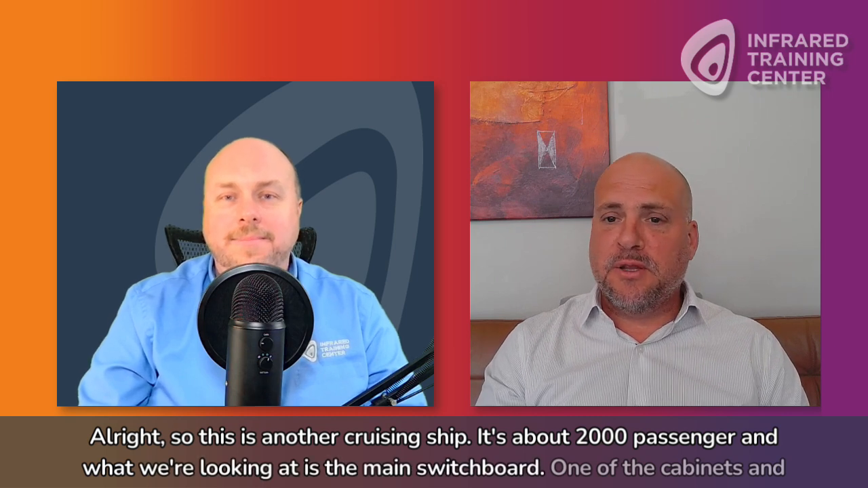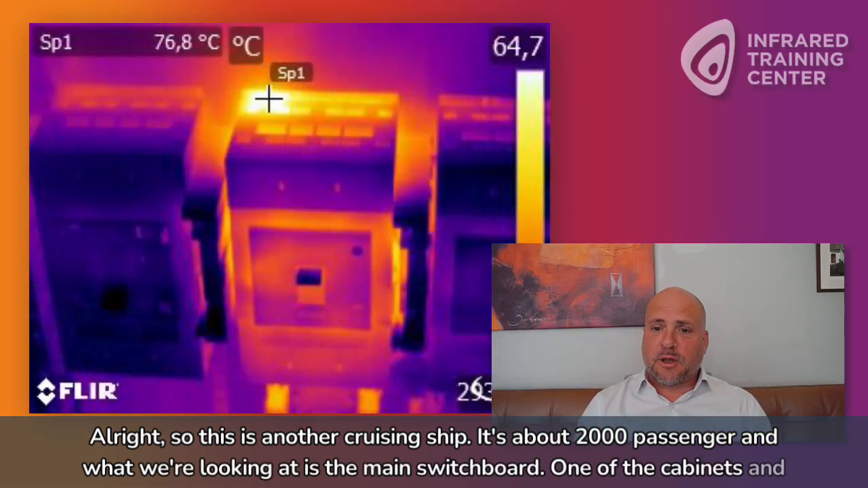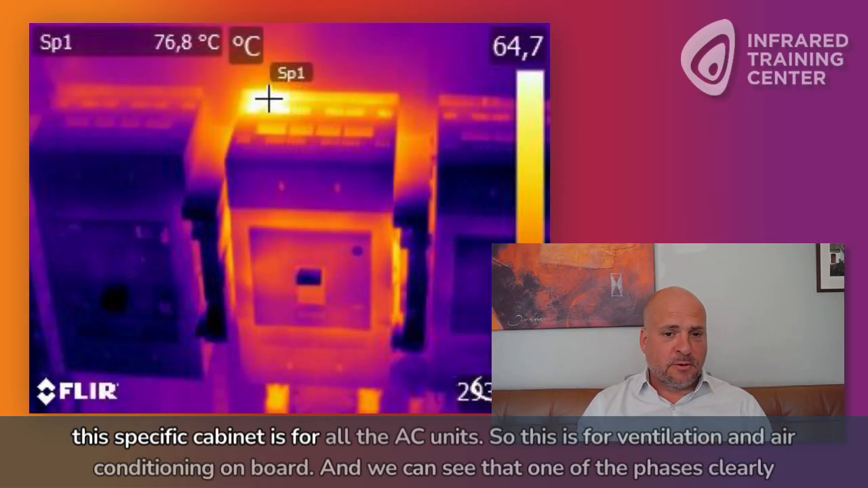All right, Fredrik, finally we have some examples from a recent inspection that you did. Can you provide a little bit of background of where you were and what you were looking at? Right, so this is another cruise ship. It's about 2,000 passengers. And what we're looking at is the main switchboard, one of the cabinets, and this specific cabinet is for all the AC units. So this is for ventilation and air conditioning on board.